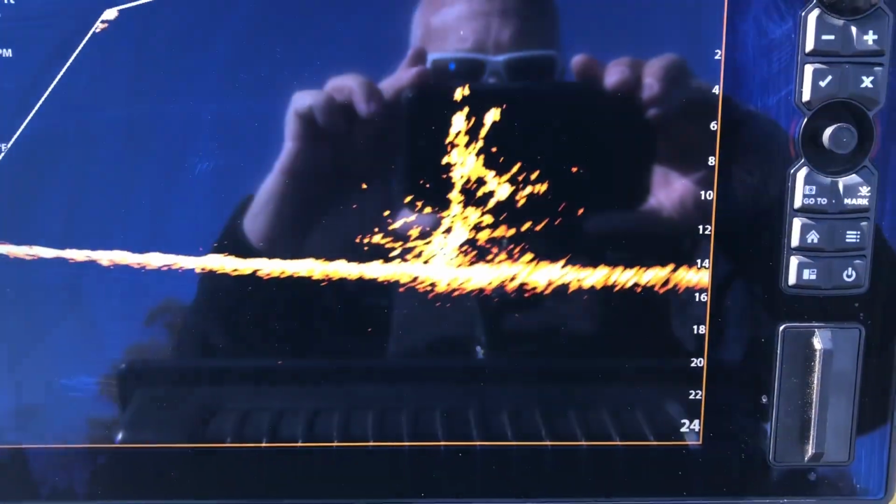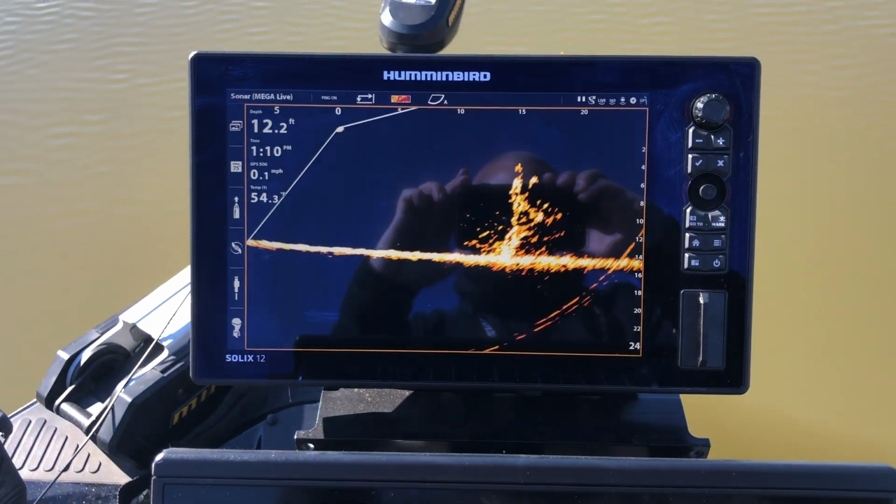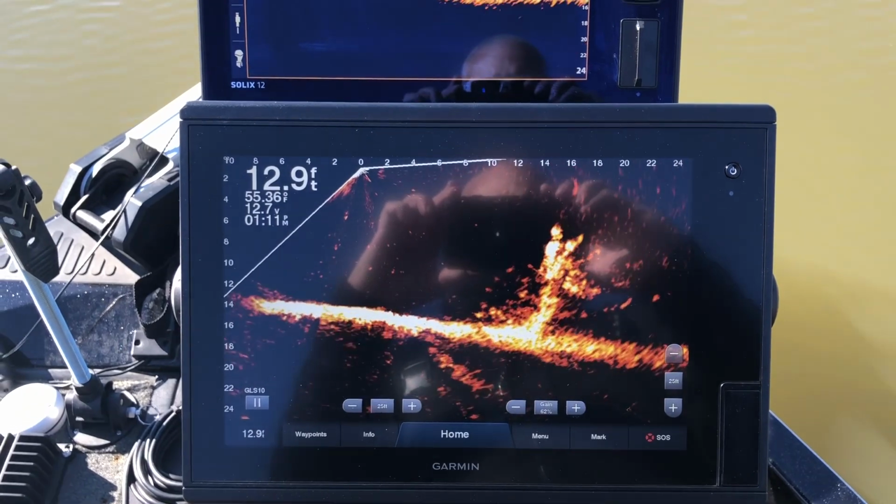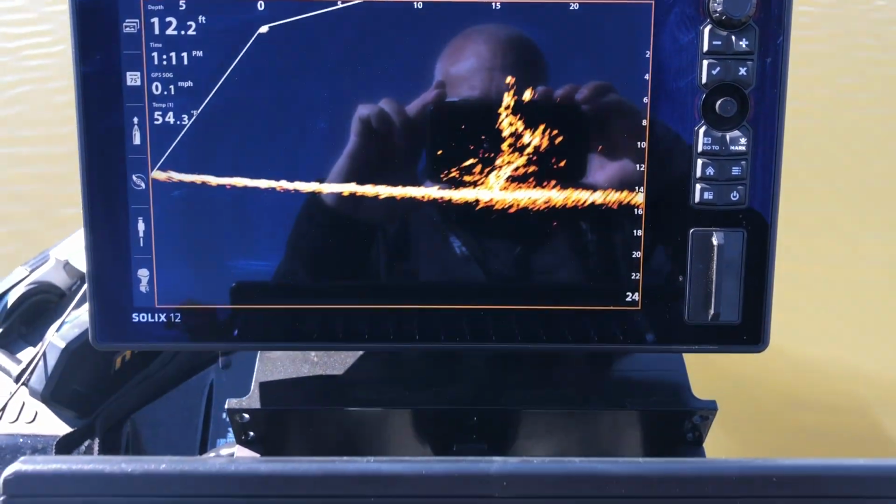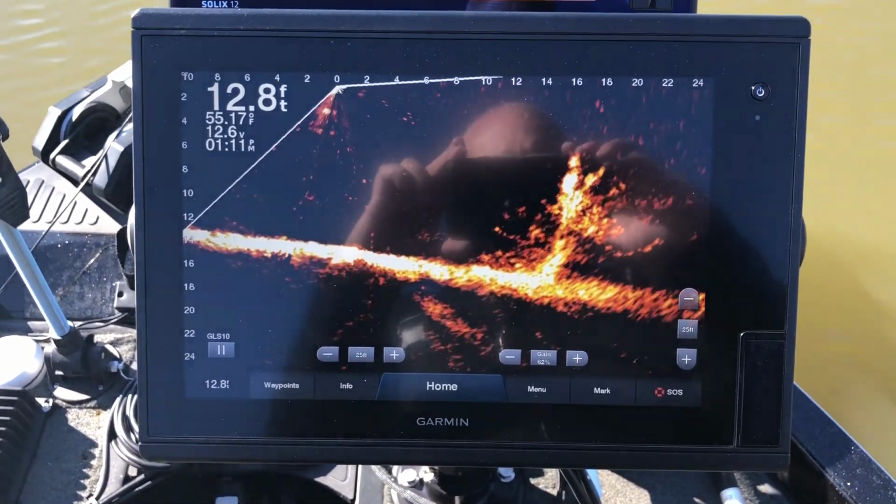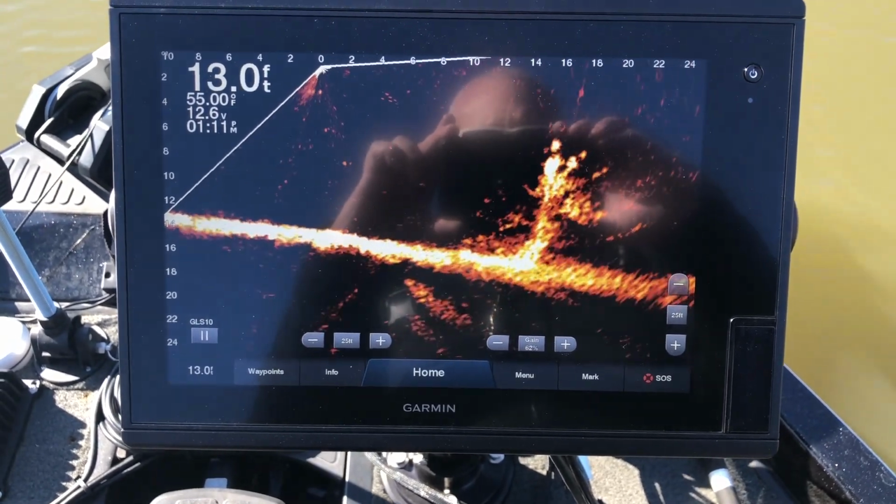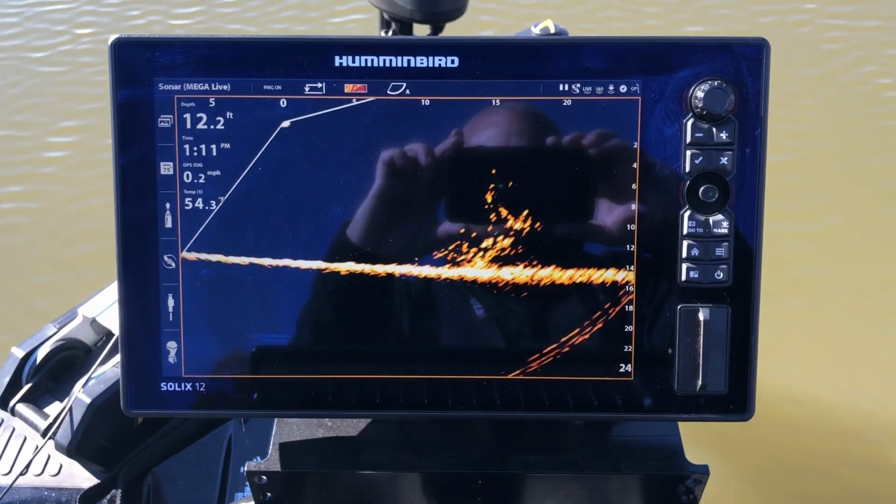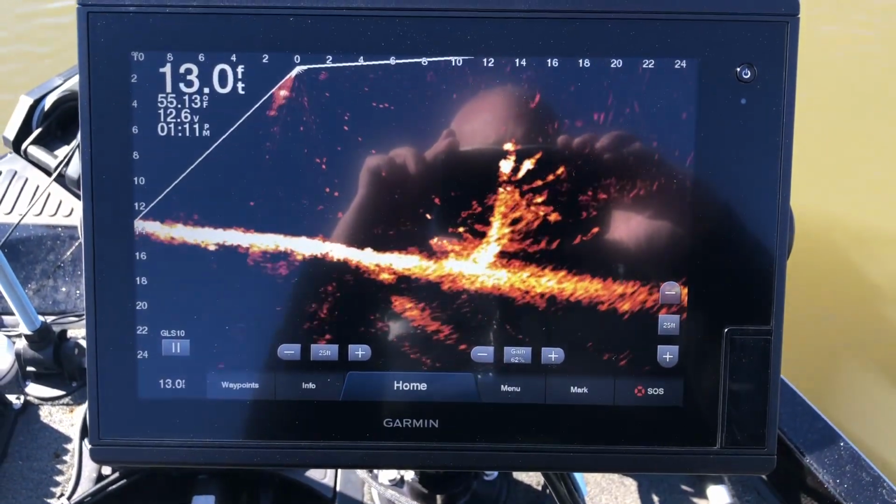Never hurts, because I'm sure Humminbird's going to come out with software updates that will get better, and when that happens, I will most likely ditch Garmin. Nothing wrong with Garmin. Actually, Garmin's probably just as good as Humminbird. I've already invested the money in Humminbird and the Humminbird network, so I'm going to have to stick with Humminbird at this point.